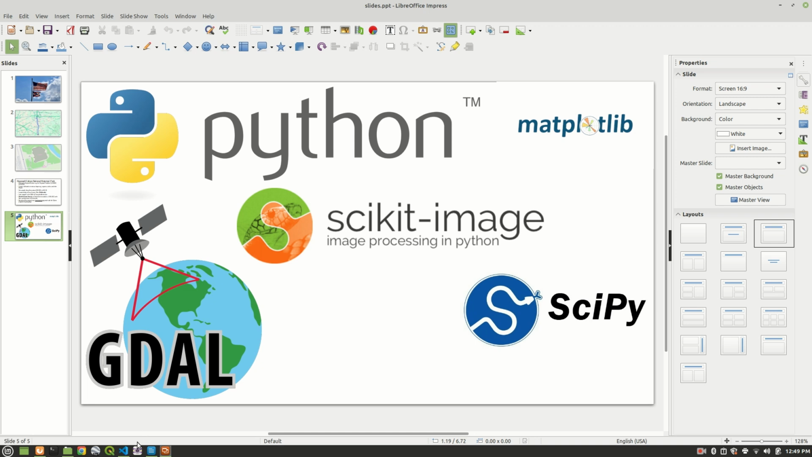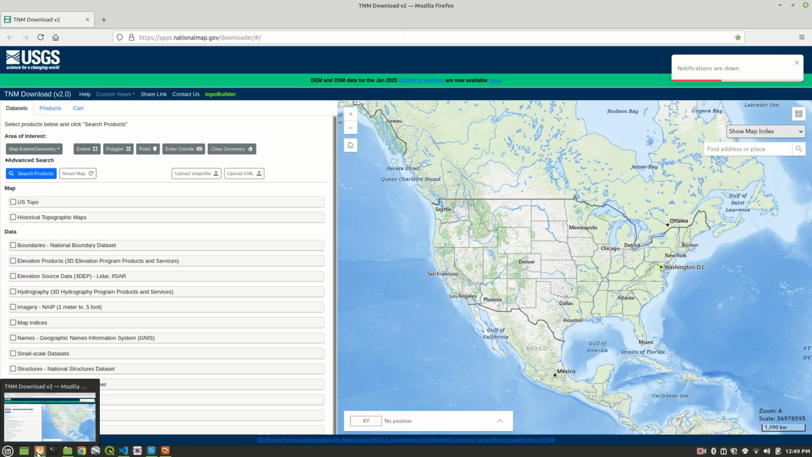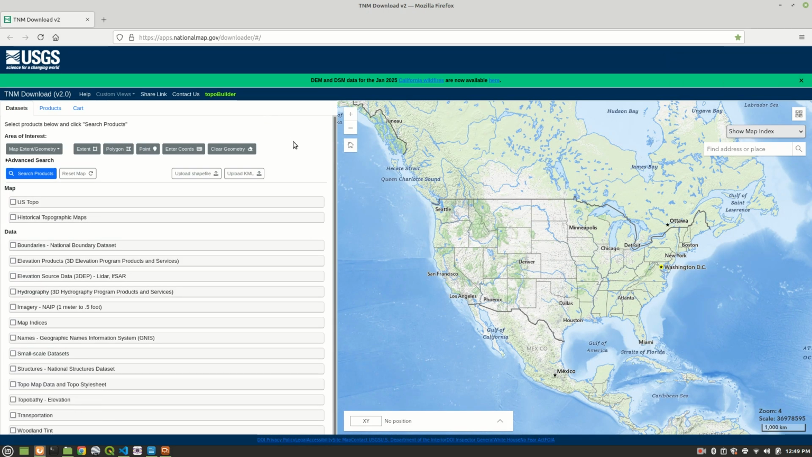So before getting to the coding, what I want to emphasize here is the data can be downloaded from the U.S. Geological Survey, and it's LiDAR data. It has a .laz extension, and it contains XYZ points, basically latitudes, longitudes, and elevations. So you can go here.